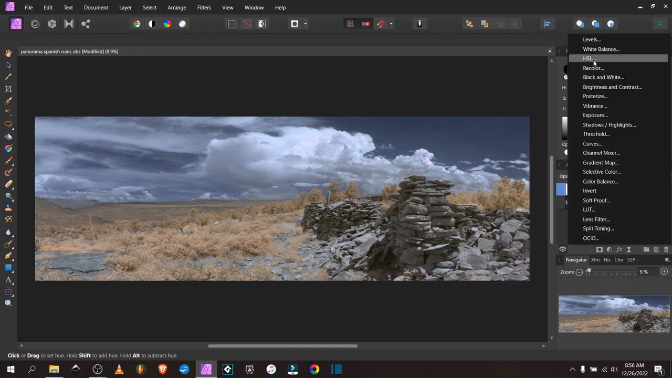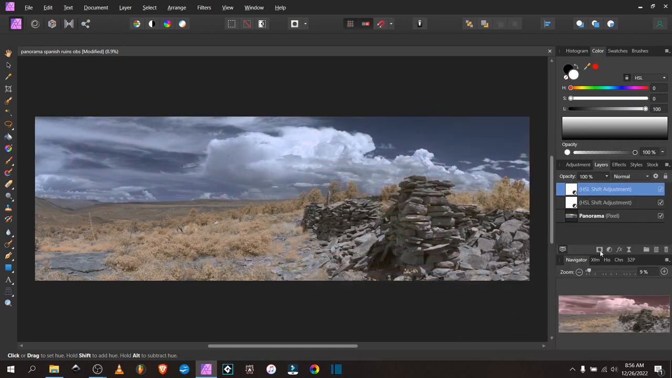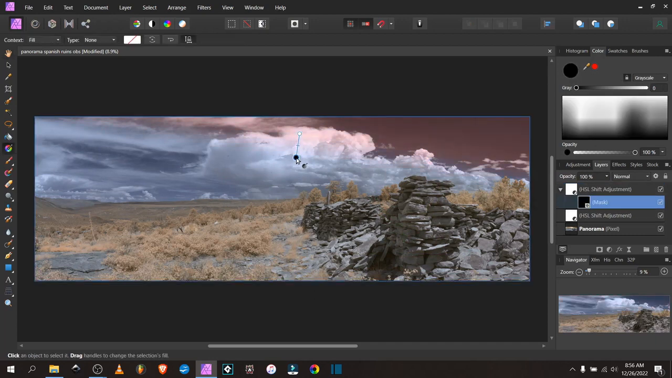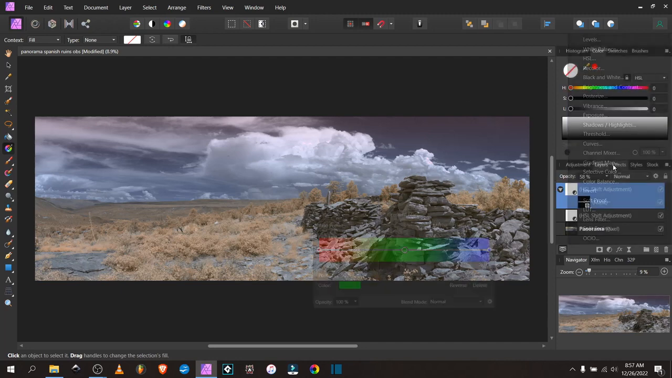I want to make some gradient color change in the sky, so I'm going to add another HSL layer, change the hue of the sky to a reddish color, and then put a mask on that layer. Use the gradient tool to just paint the top of the sky. Turn the opacity down to make that blend a little better. Something like that.